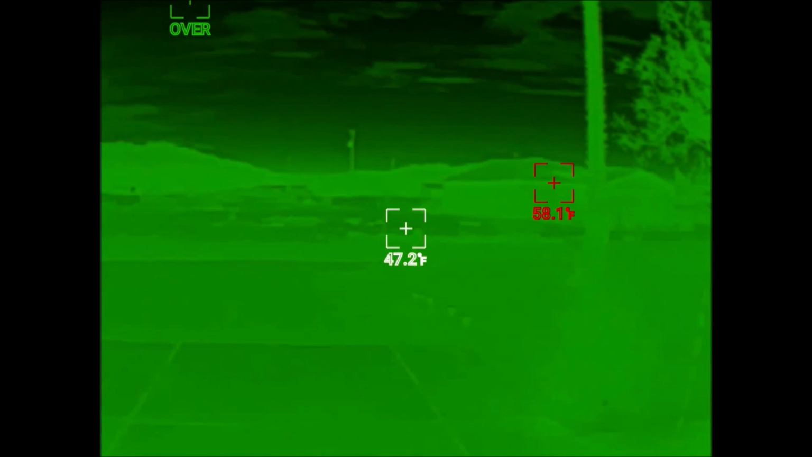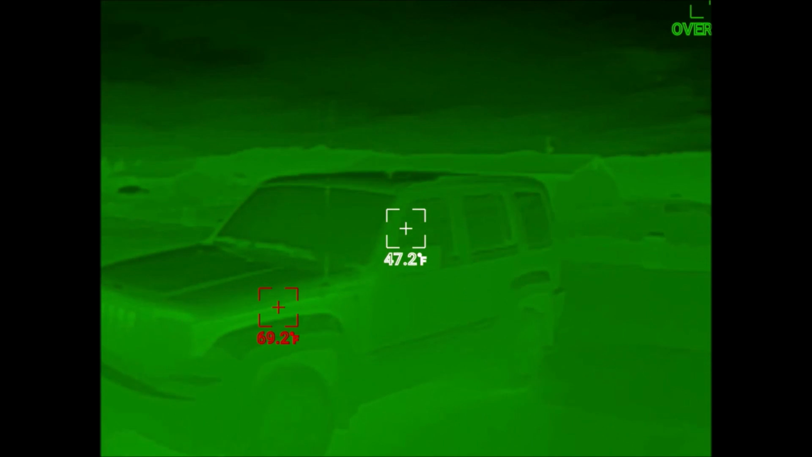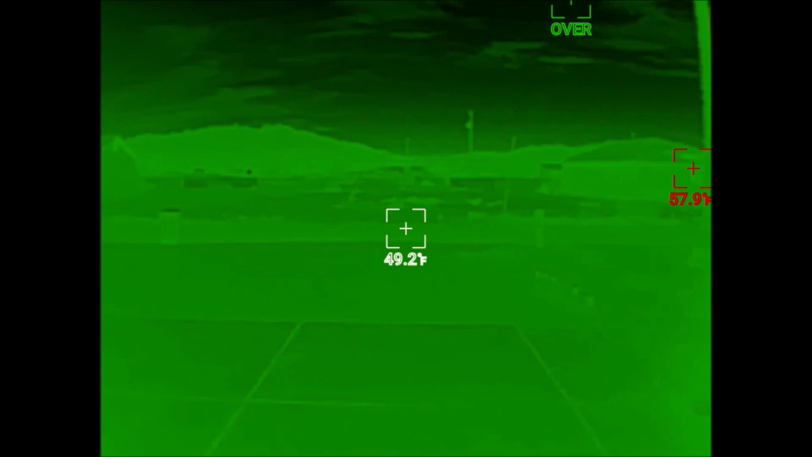We're in brown right now. I moved it to brown. Now we're in that night vision green that everybody thinks of, and you'll see it tracking my vehicle. Okay, I'm trying to see if my engine's still warm like 5 hours after driving it, and it isn't. But you can see the temperature outside. And pretty soon here you're going to see a car go by up in the corner there.